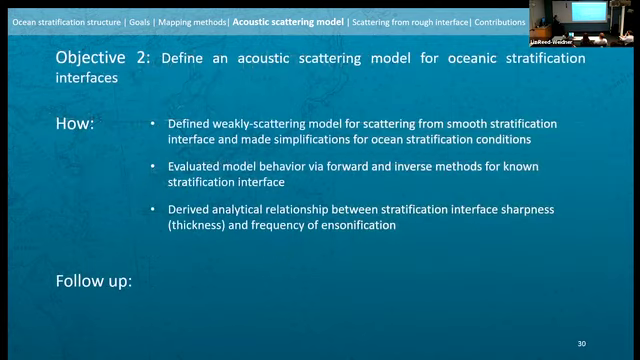So, goals for objective 2. We did define a one-dimensional model for ocean stratification structure using this idea of smooth interfaces. We did make some simplifications based on stratification structure in the ocean and also the geometry. We evaluated that final model with forward and inverse methods for some known stratification interfaces. And from those inverse methods, we were able to derive this analytical relationship between interface sharpness, or its thickness, its vertical extent, and the frequency of insonification.